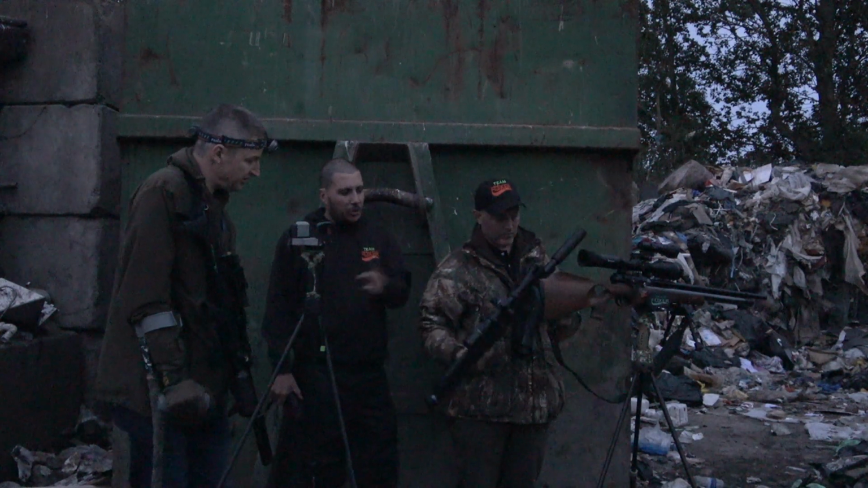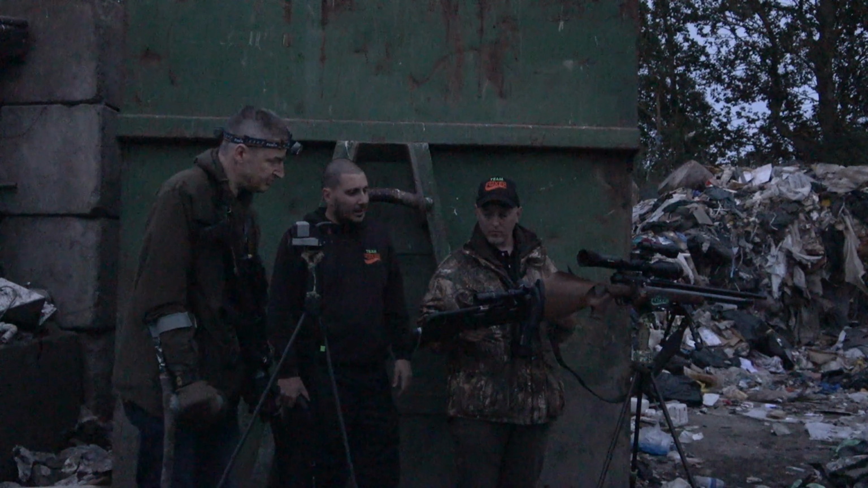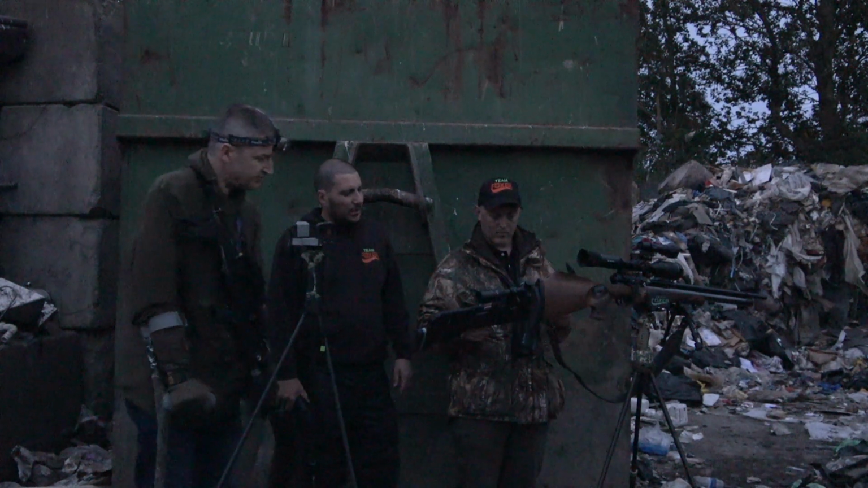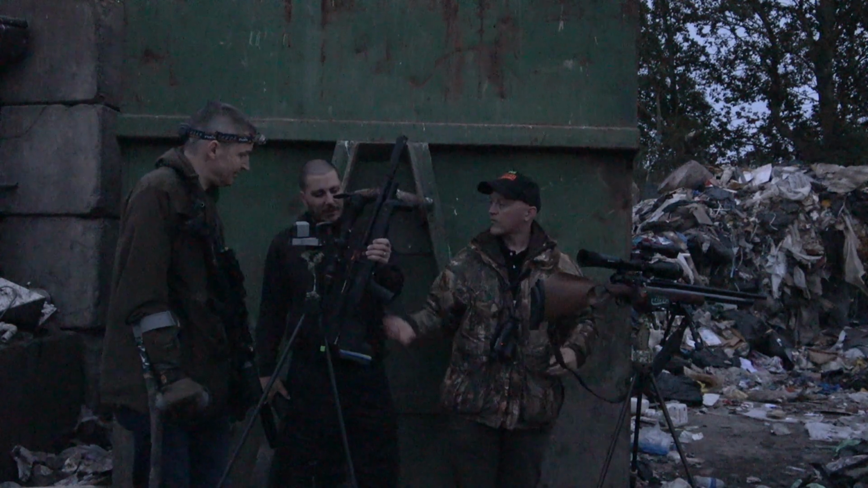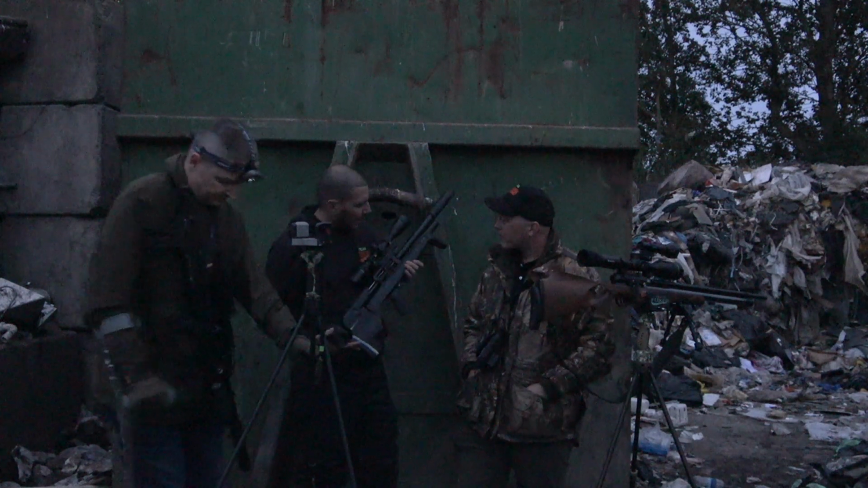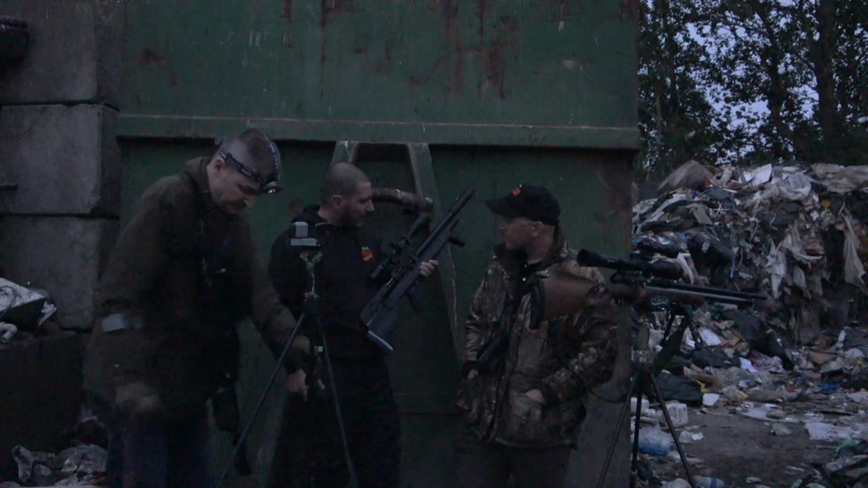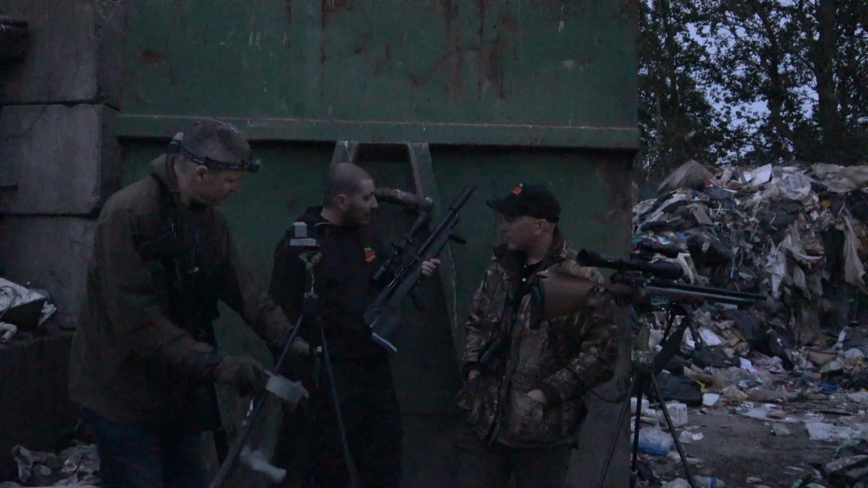You get 2 mags with it, and it's never missed a beat. When I first got it, I didn't know what to expect. I've shot hundreds, if not thousands, of rats with it, and it's deadly accurate.